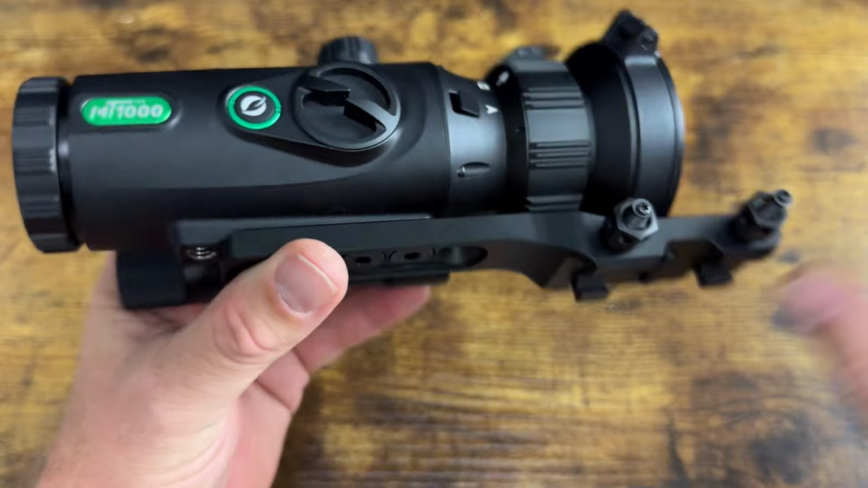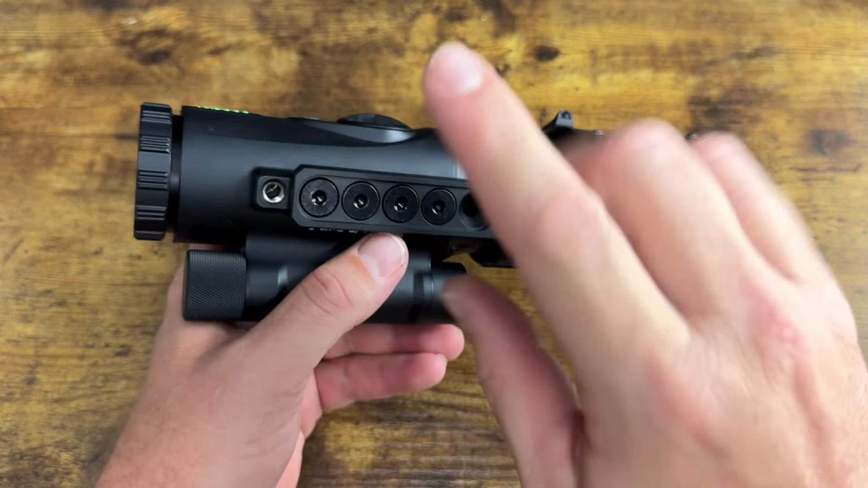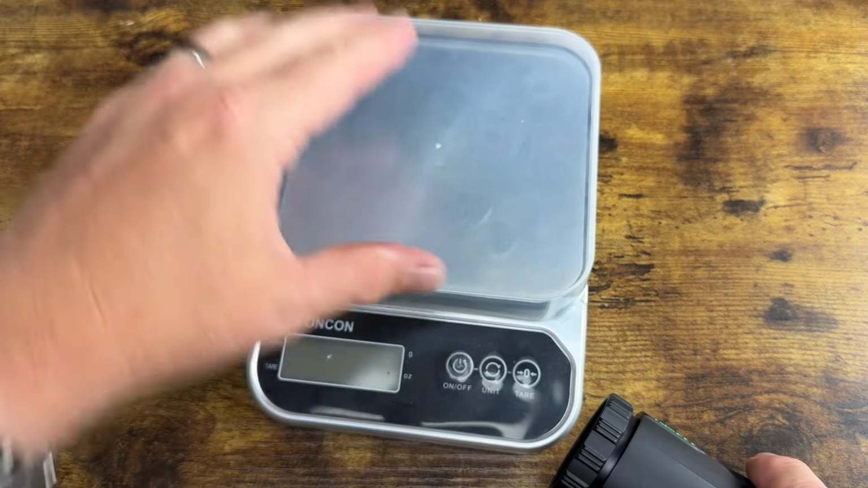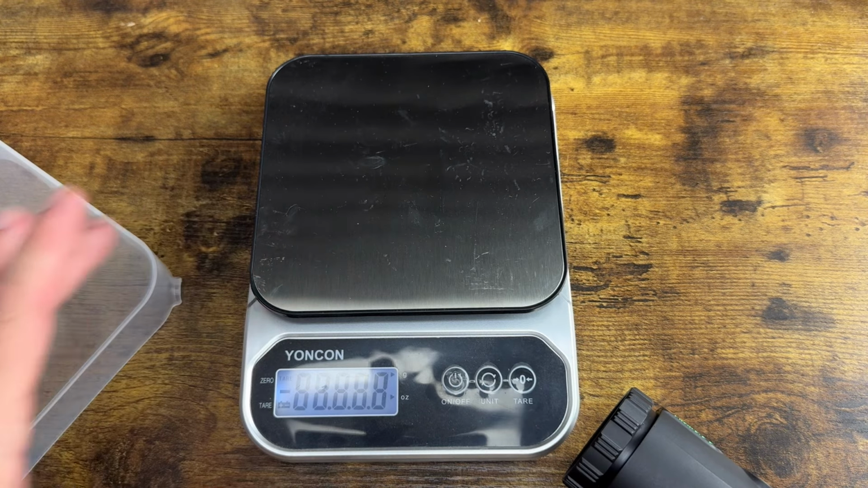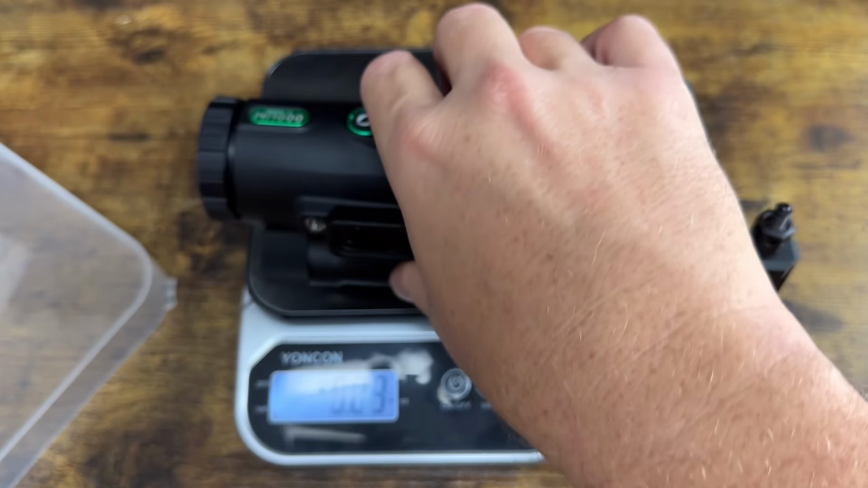So let me torque these down to spec and we will put it on a rifle. Oh, before we do that, let's just kind of get a weight of what this sucker weighs with the mount and everything. Now, this is with the 50 millimeter lens on it.